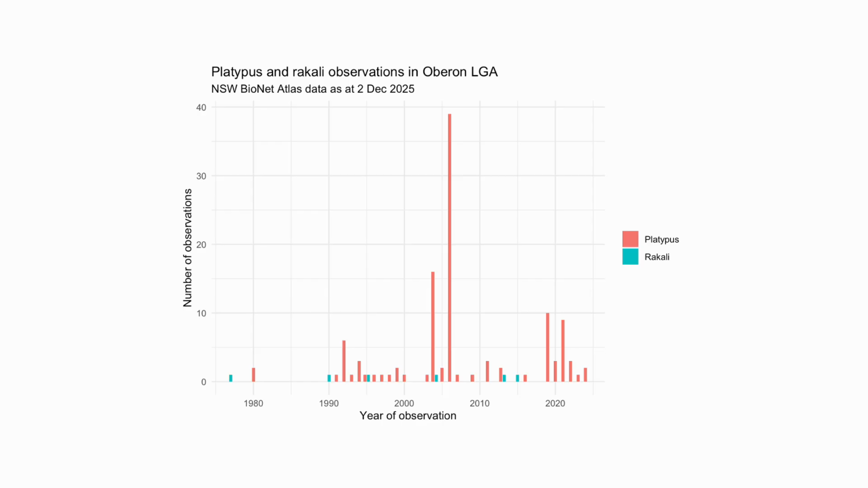So this is just a chart showing platypus and rakali observations in Oberon LGA as recorded in Bionet Atlas. You can see that they're relatively sparse, despite the large populations potentially in some of the rivers I just mentioned. And there was a flurry of activity in the early 2000s, but much less more recently. This chart doesn't show our work yet. We're yet to contribute observations we've made of platypus to Bionet Atlas.